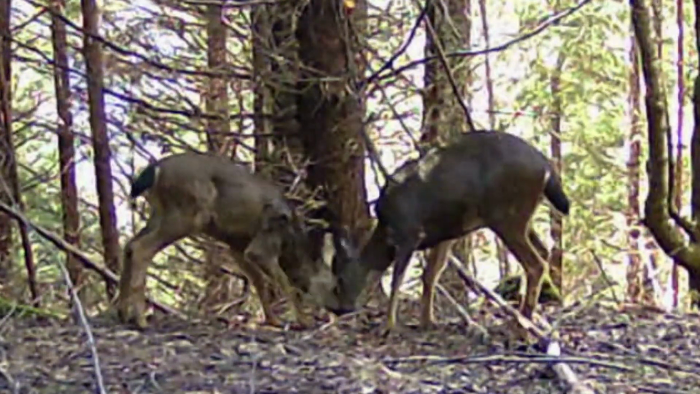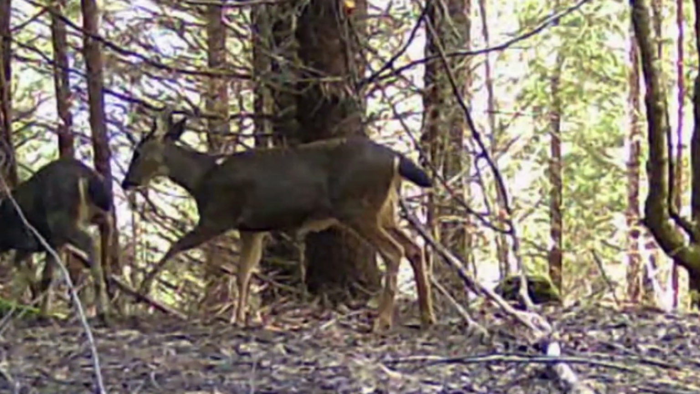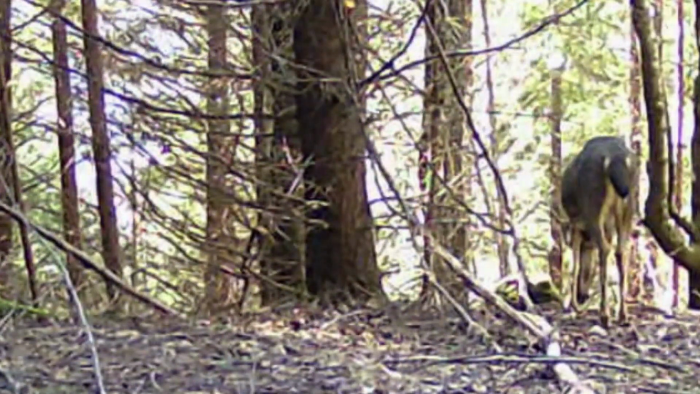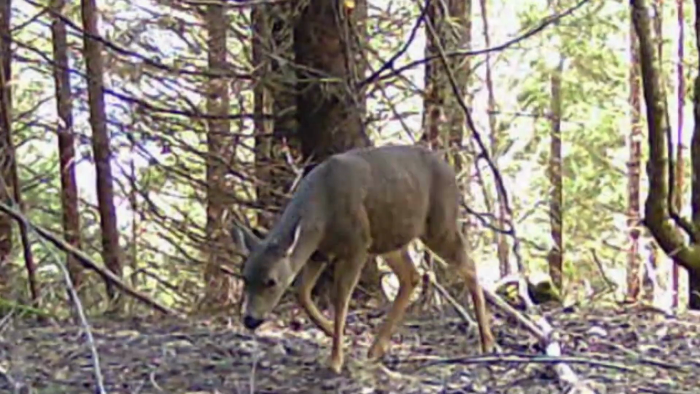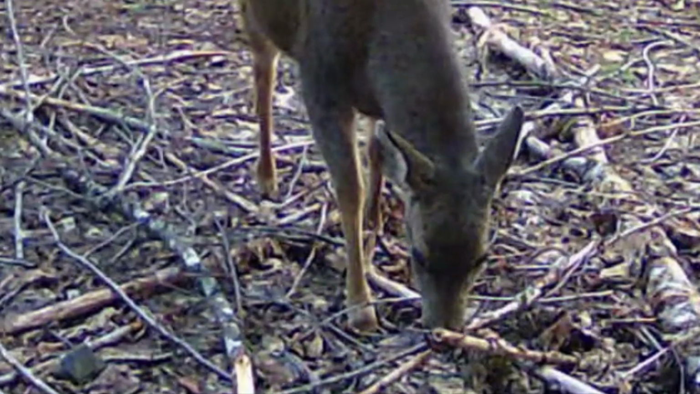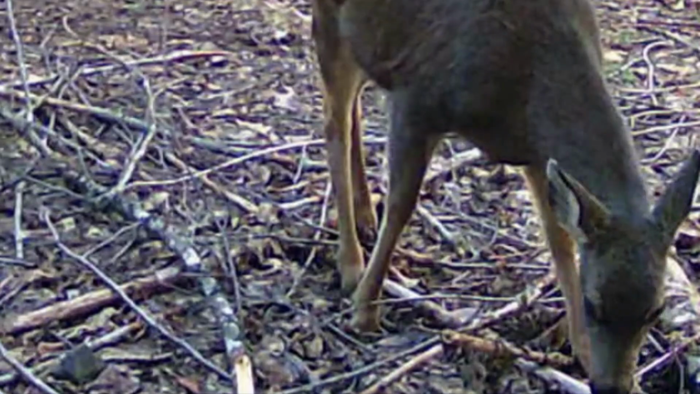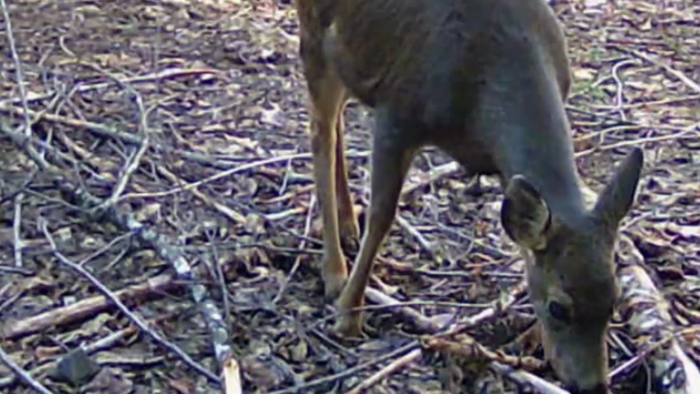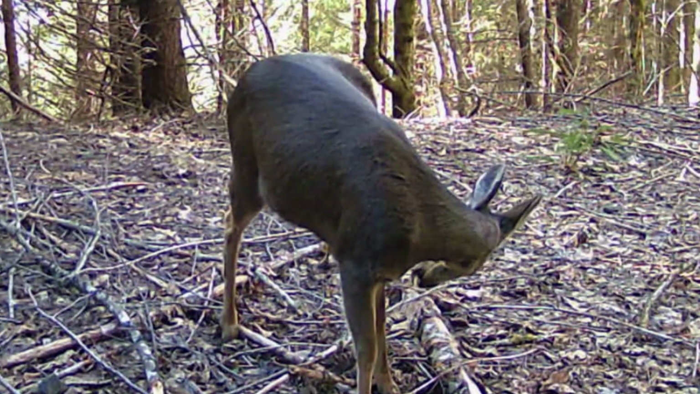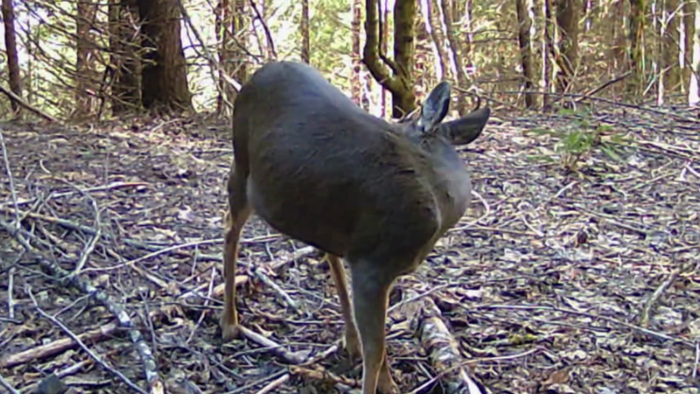You can see here I put down some apples, and the deer love the apples, the elk love the apples, and they don't last very long this time of year. They find them, they keep coming back. I get an awful lot of video of the same animals. Most of my cameras are just on trails and in areas that I think are really scenic and the animals like to go through, so I very rarely put any bait or any attractant out, but sometimes it works pretty good.